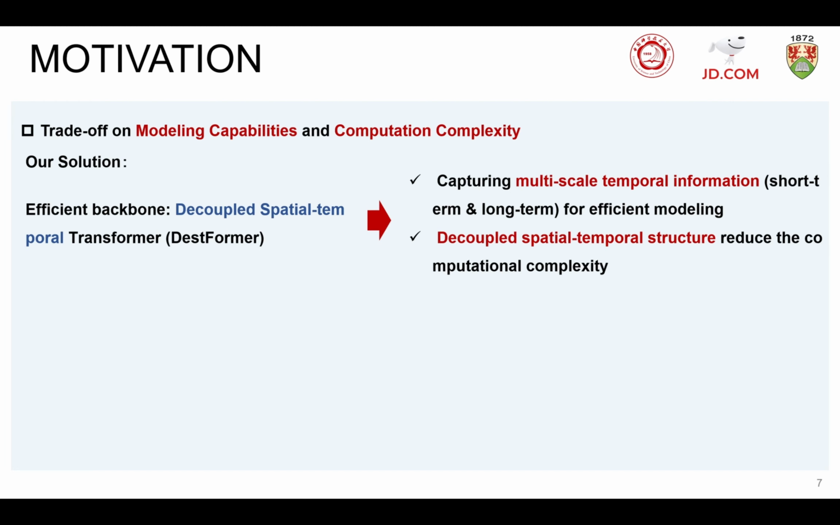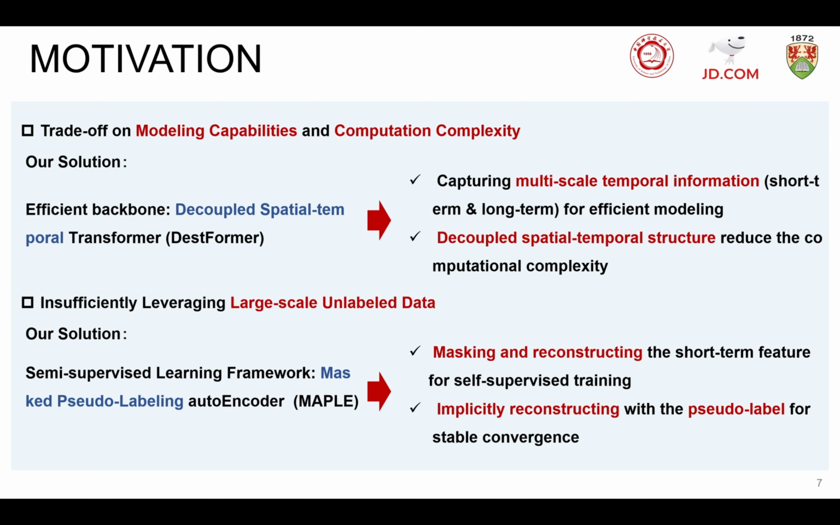To overcome the trade-off of modeling capability and computation complexity, we designed an efficient backbone named Decoupled Spatial Temporal Transformer, DeST transformer for short. It captures multi-scale temporal information, short-term and long-term, for efficient modeling, and decouples spatial temporal structures to reduce the computational complexity.